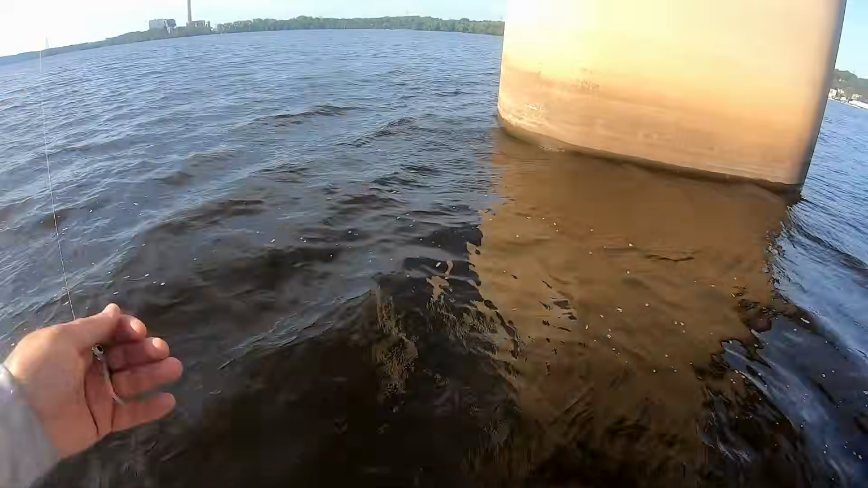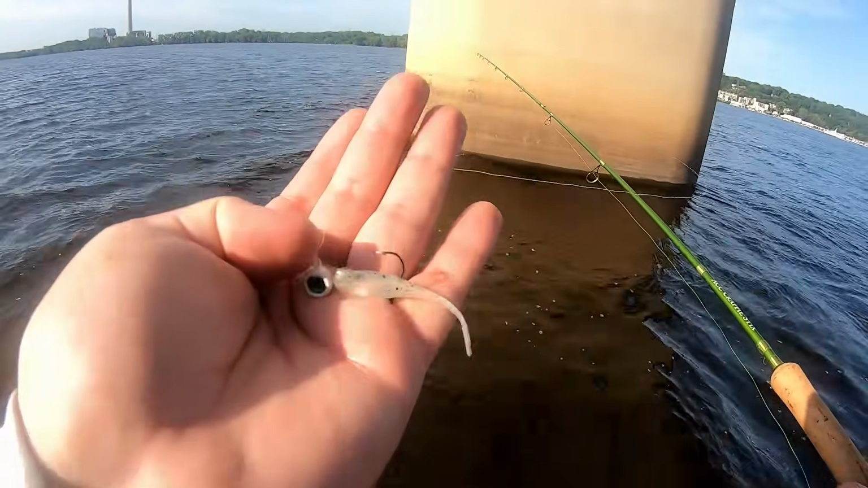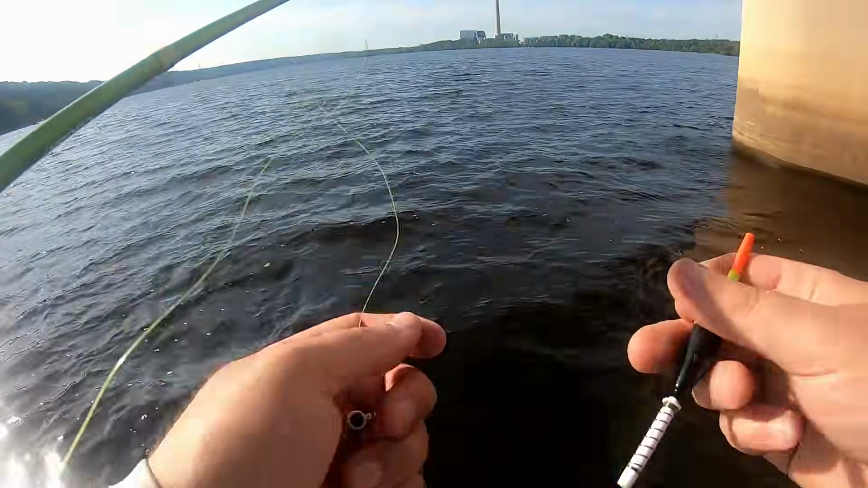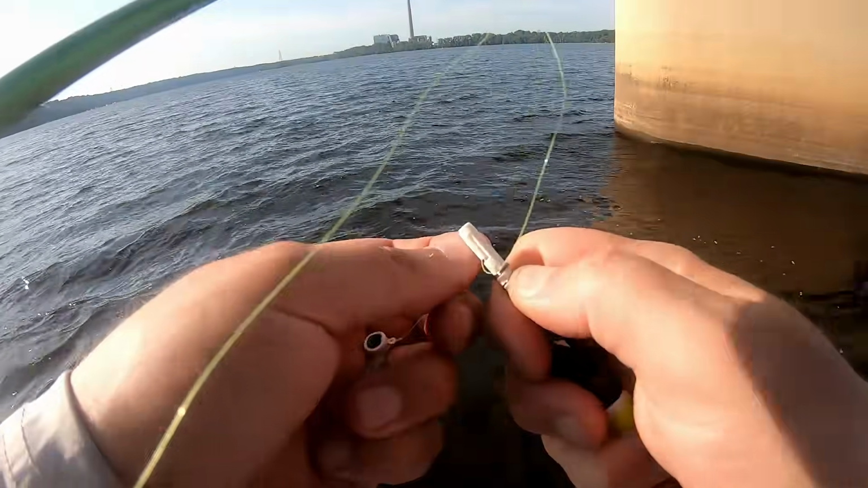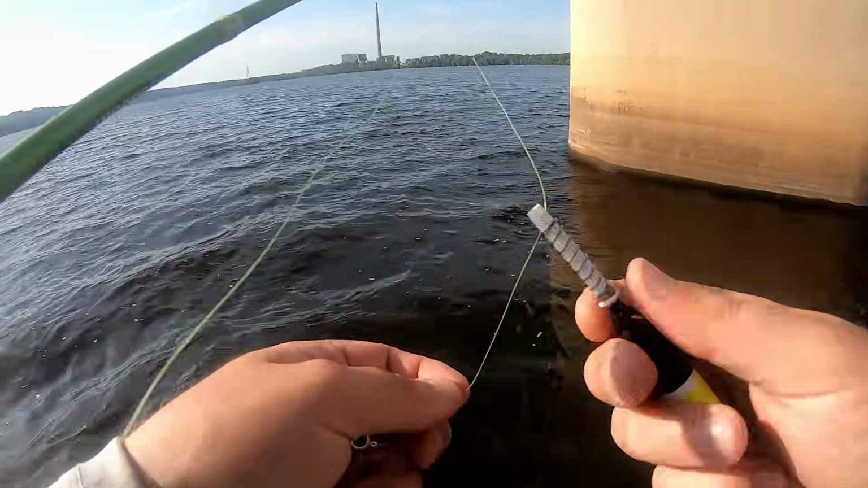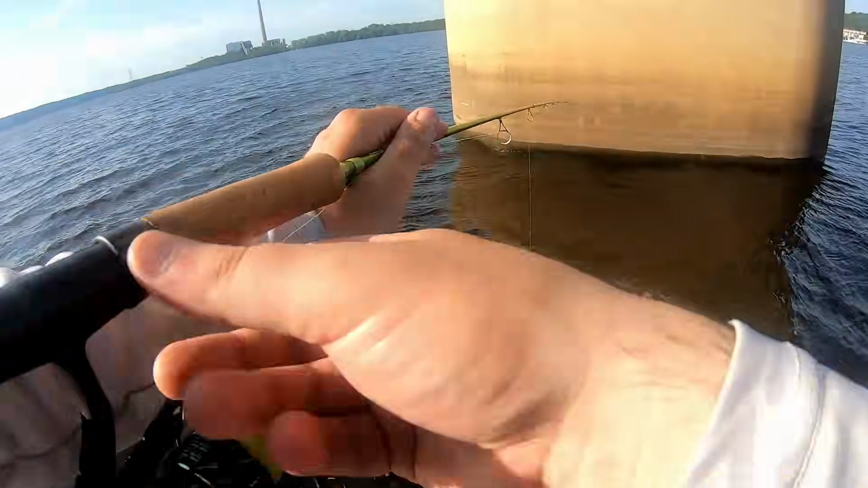And then I'm running with a 1/8 ounce ACC Crappie Stix jig and a Crappie Monster small fry plastic. Let's pop this guy on, like that. Notice how he slides up and down the line. There we go.